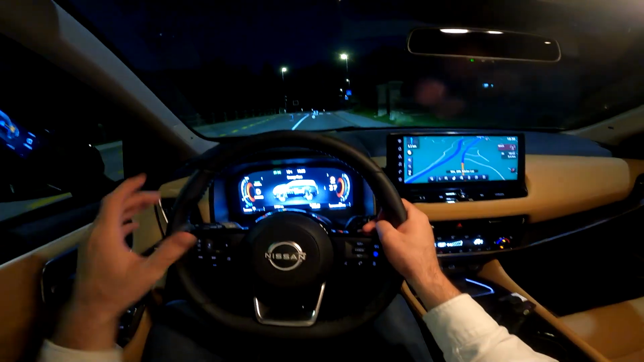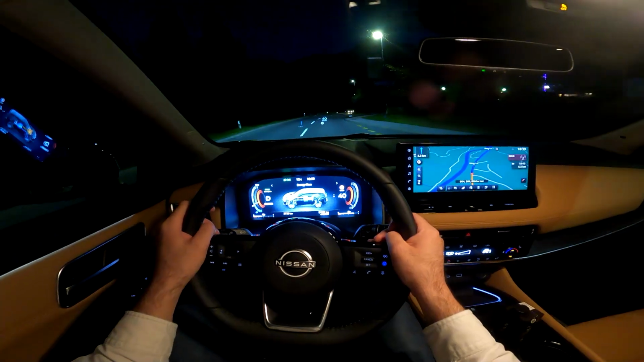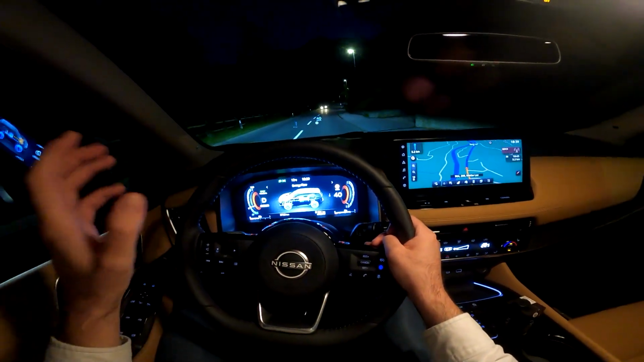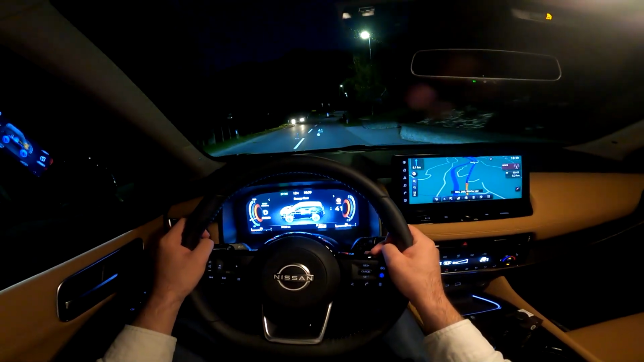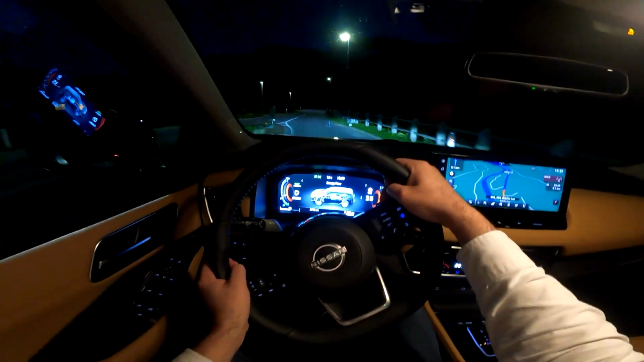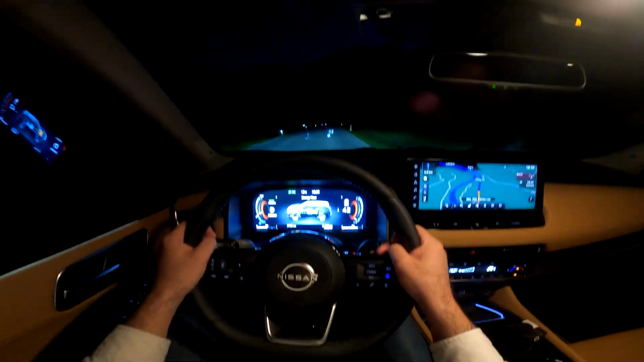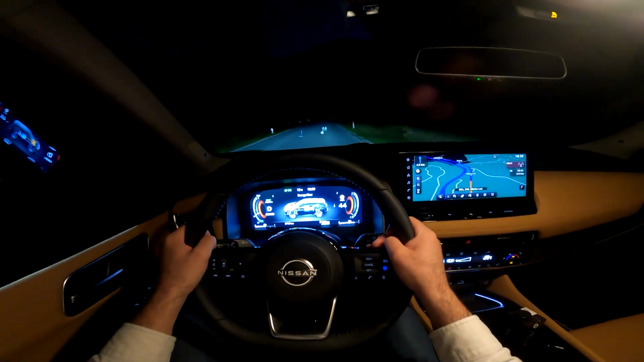Speaking about the exact numbers, the petrol engine is a 1.5 liter one with 204 PS. Then the e-4ORCE all-wheel drive version, which we are currently driving, which has the special all-wheel drive made for electrified powertrains, features 2 electric motors and the total output is 213 PS. And if you go for the front-wheel drive version, then you get 204 PS, and just the front electric motor.